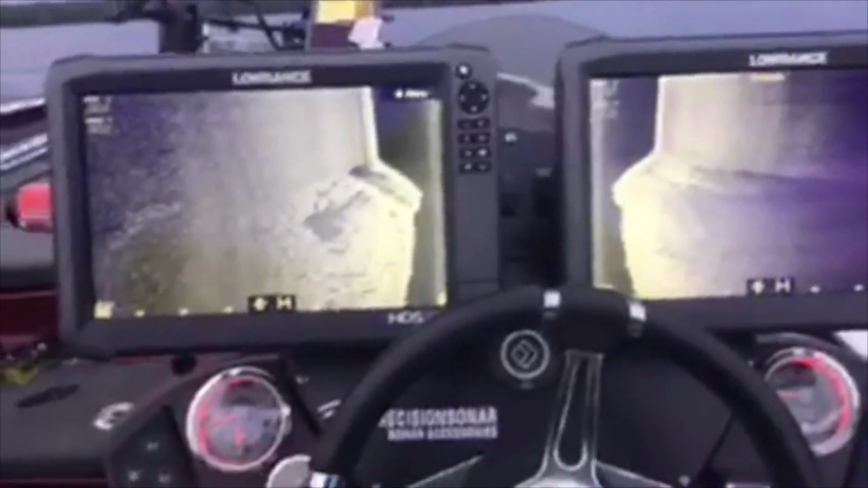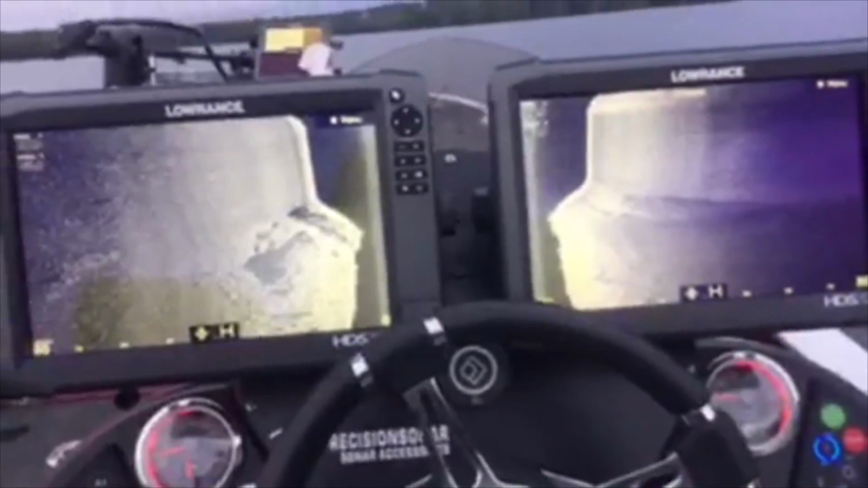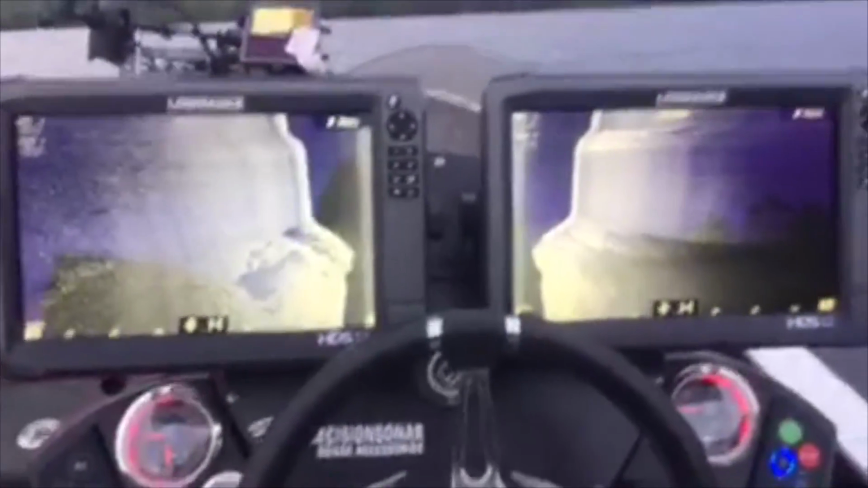Let's see if I can find this boat just by feel. I don't have my waypoints with me, or else we'd be right over it. But I think, if I remember right, it's probably like 100 yards out in front of us. Let's take a look.